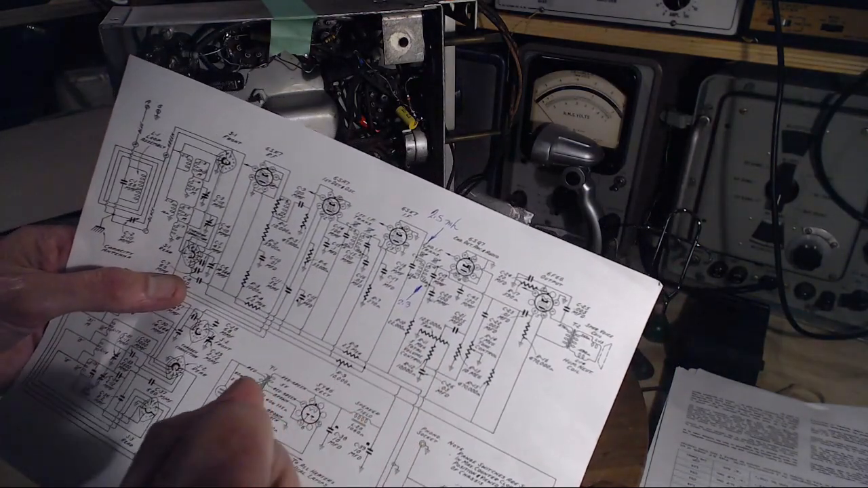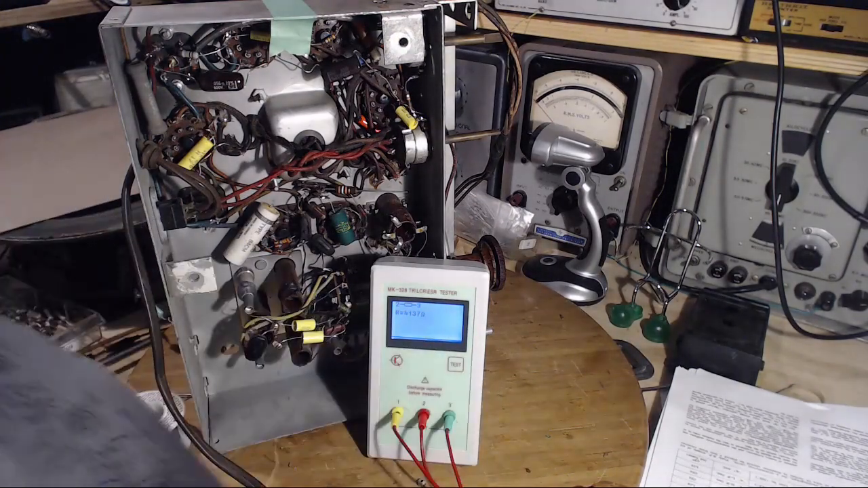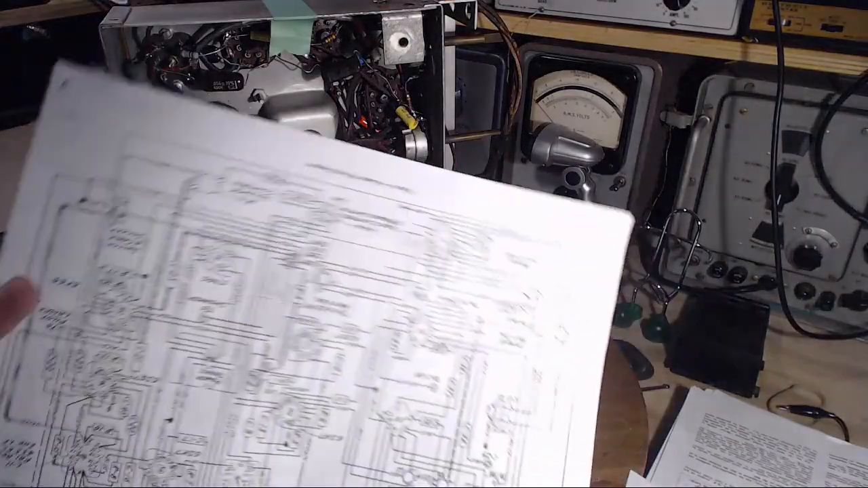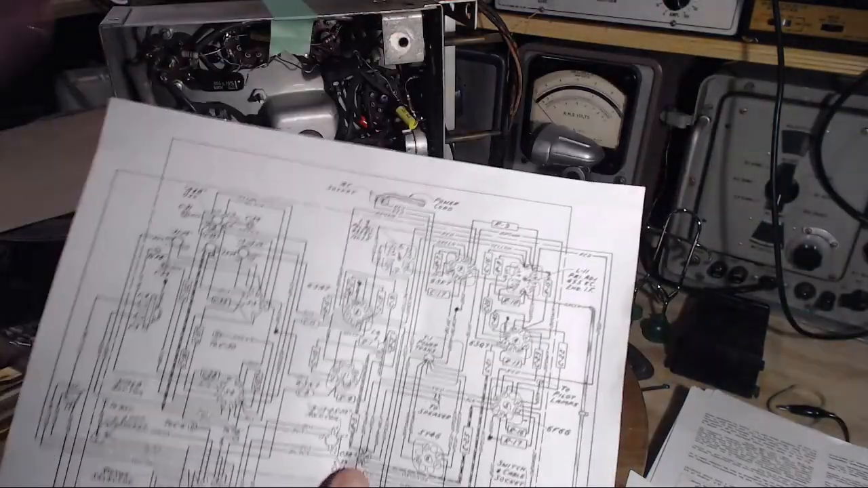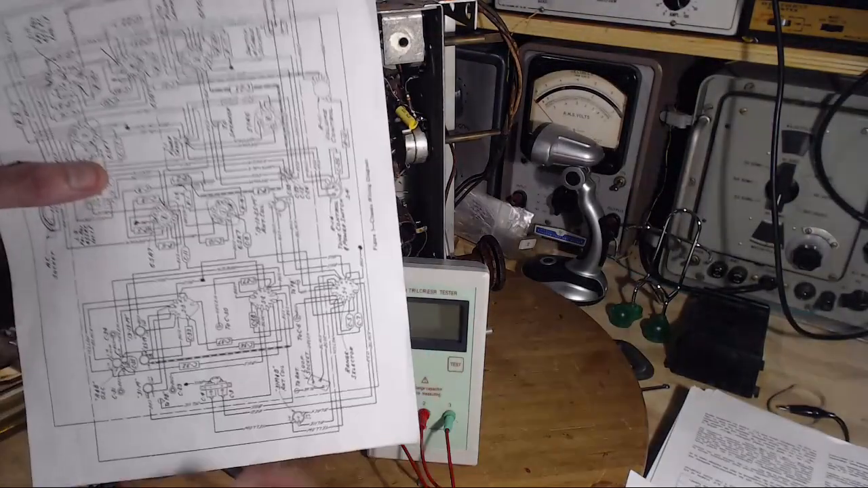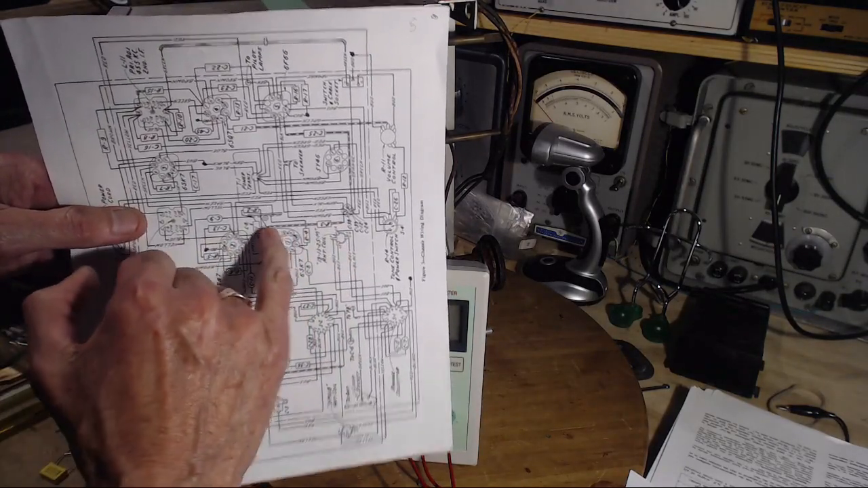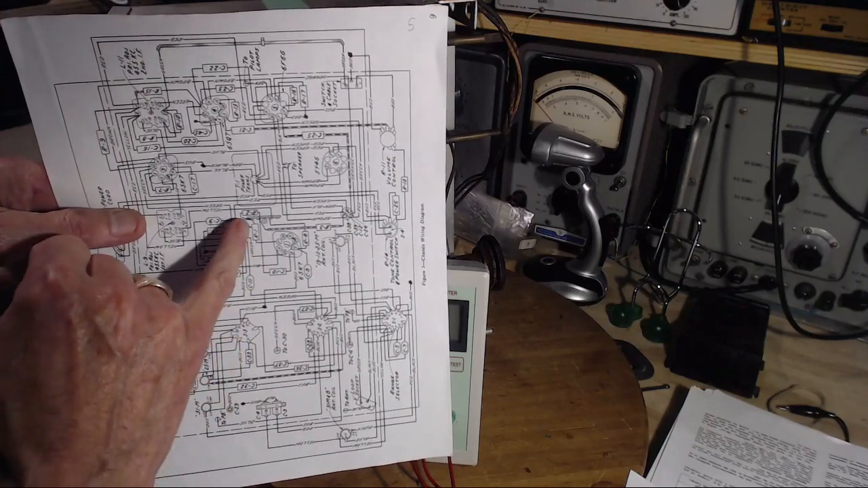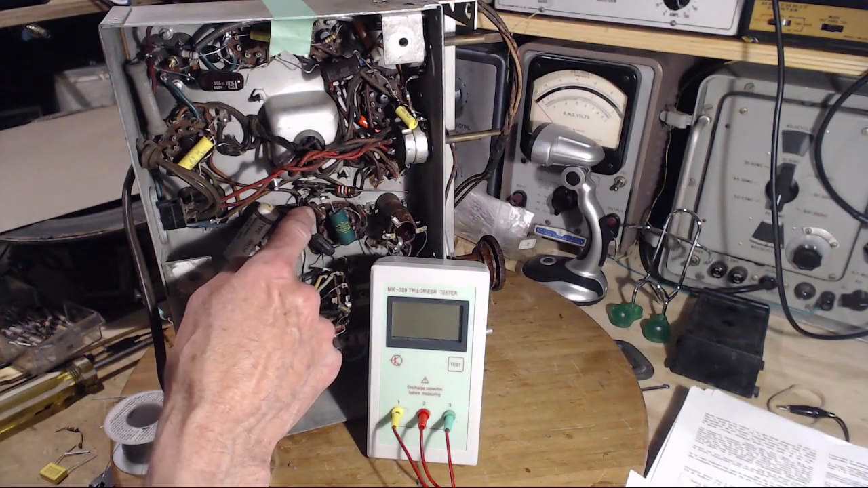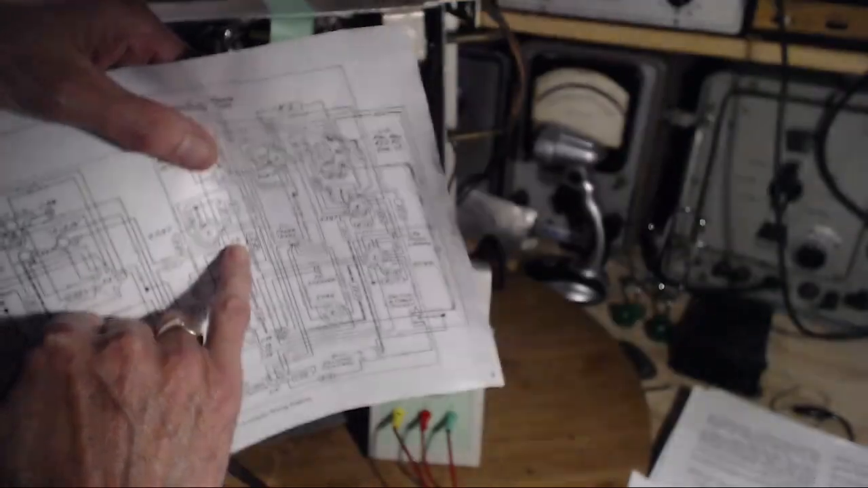So, where was I? I was looking at a different piece of paper. That's where I was. Looking at this, let's get this held the right way. R3 and R2. There's R1, right into a plate. Ooh, this is a wire wound resistor there. We won't touch that guy at all. Oh, L8 it says. L8 and R1.